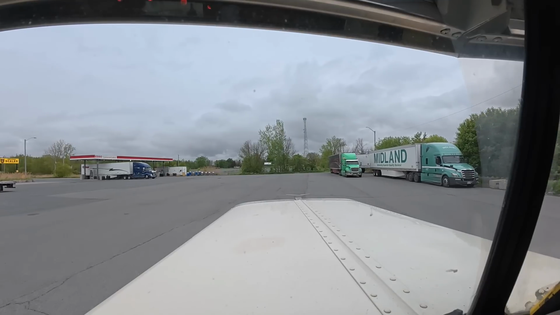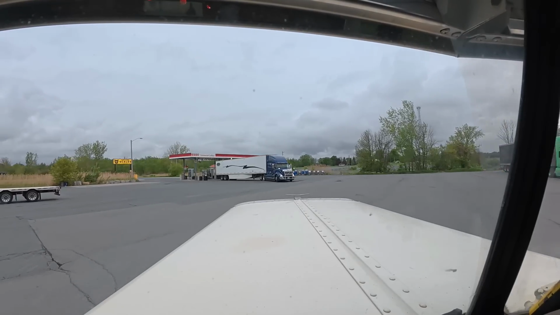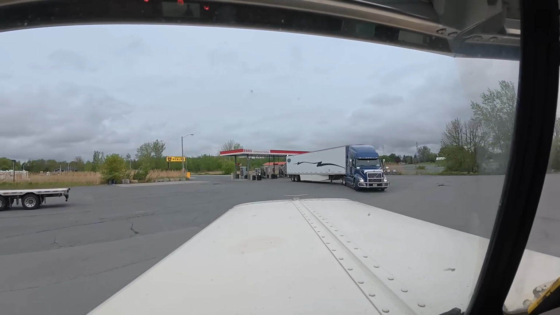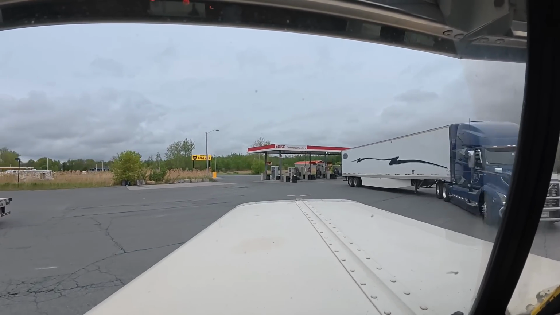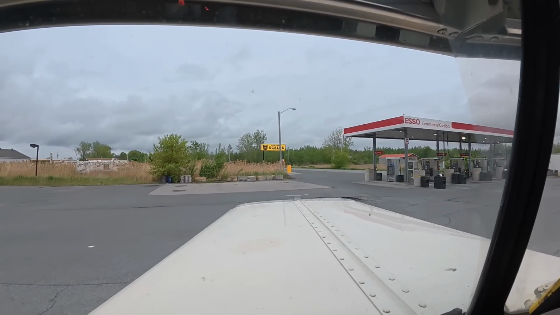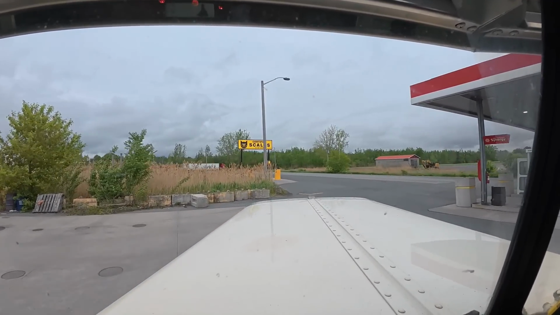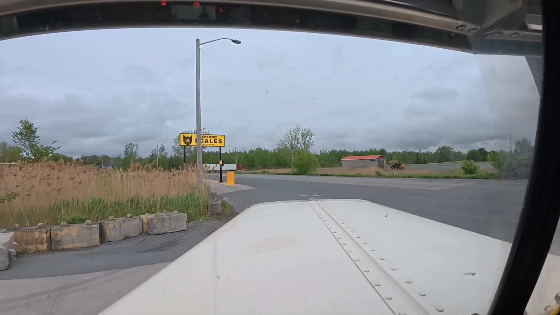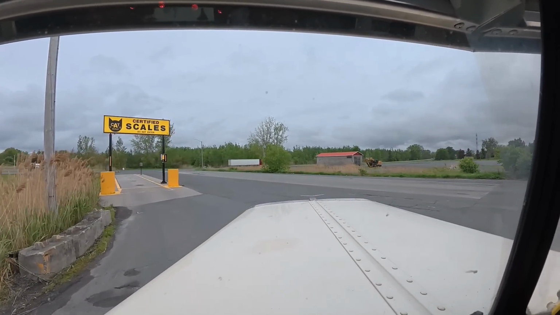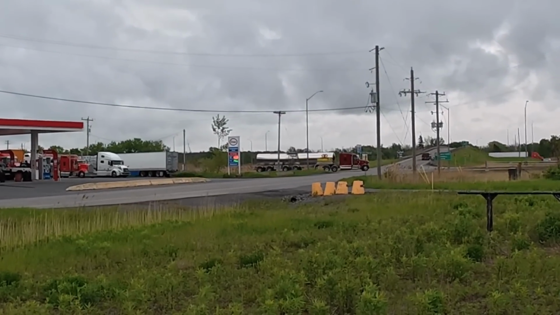And back home we go. Volvo don't drive straight into it there. Maybe this is like a one-way thing. I don't really know. I'm just leaving. Bobtail. There she goes.